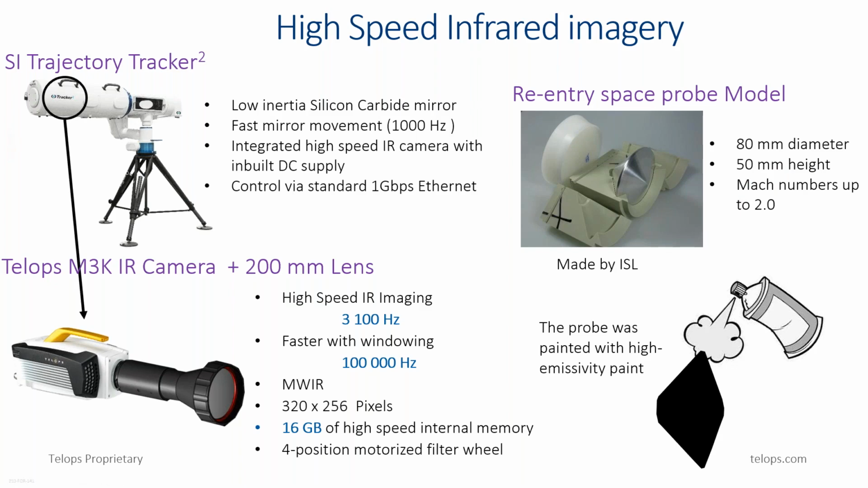We painted the probe with high emissivity paint to minimize the reflection from surrounding objects and to ensure that we only measure the heat distribution generated by the aerodynamic effect on the probe here.